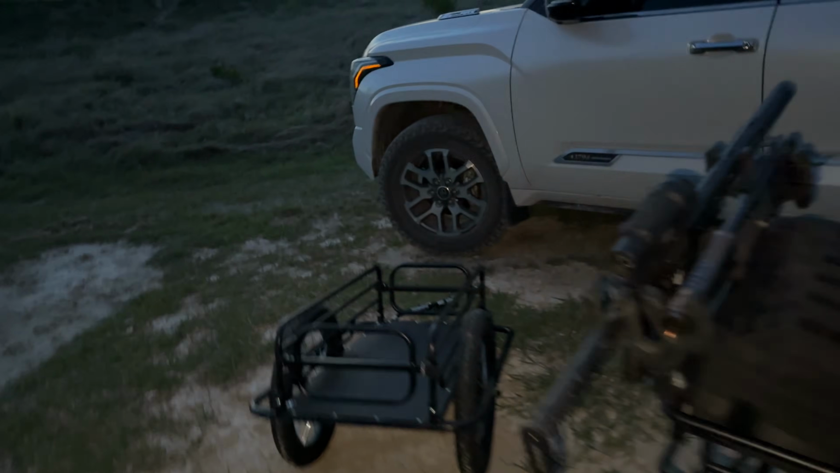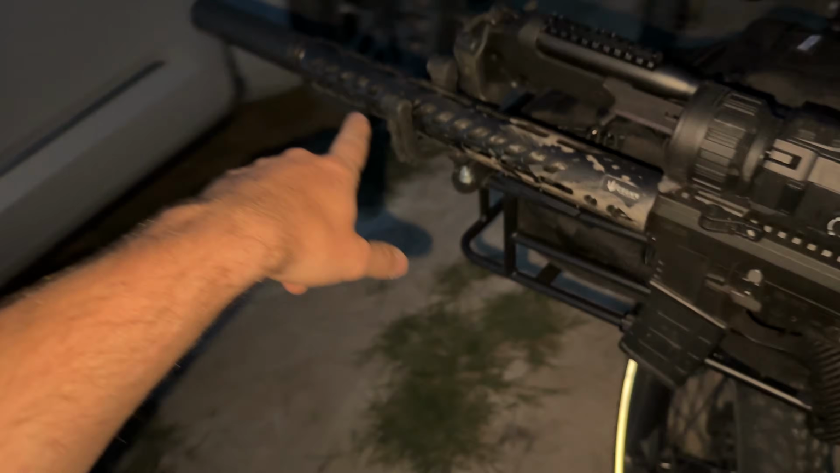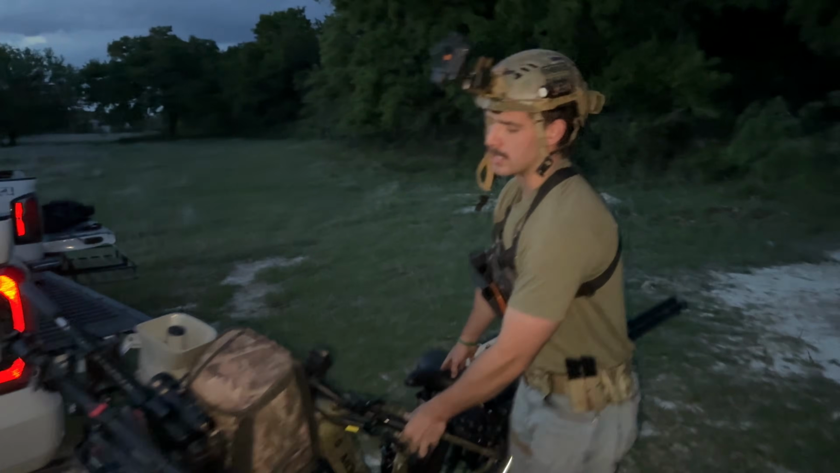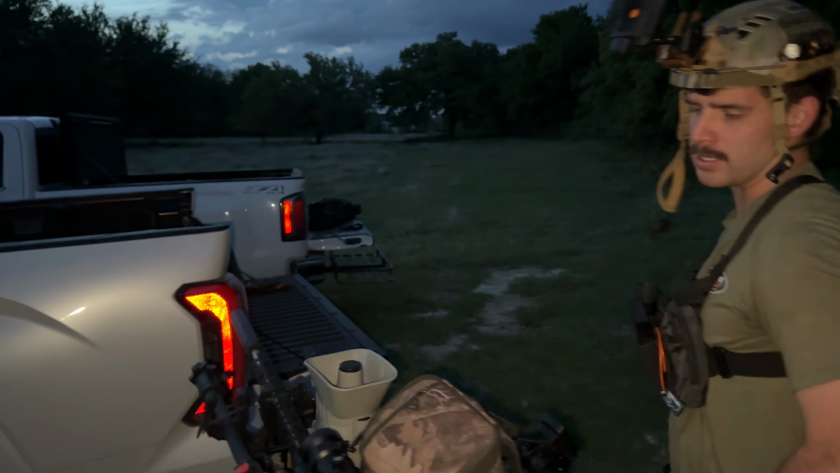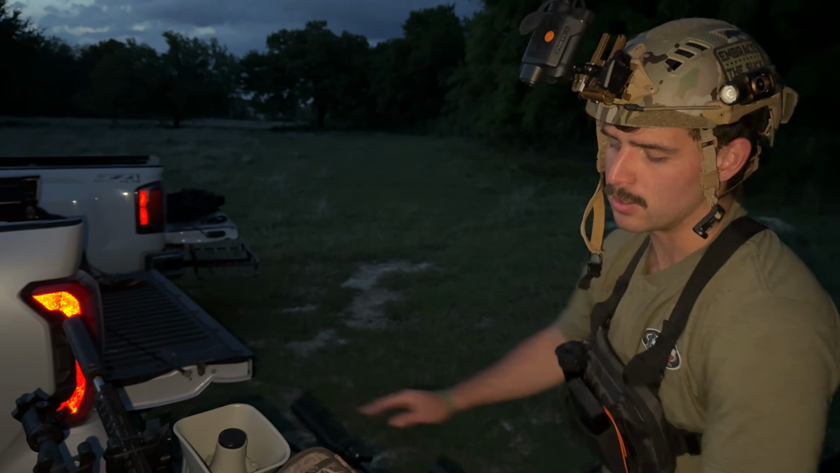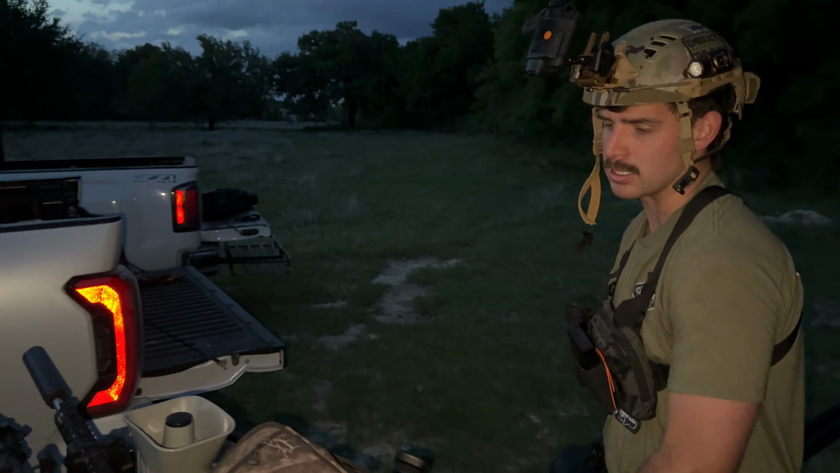The gun I'm running tonight is the Craft Precision 223 Wylde with the AGM Rattler V3 and that Catawba Valley Badger on here. Sage, what are you running tonight? Yep, so tonight I am running an 18-inch 6.5 Grendel with a One Leaf MT1000 LRF. So thank you, One Leaf, for sending me this scope.